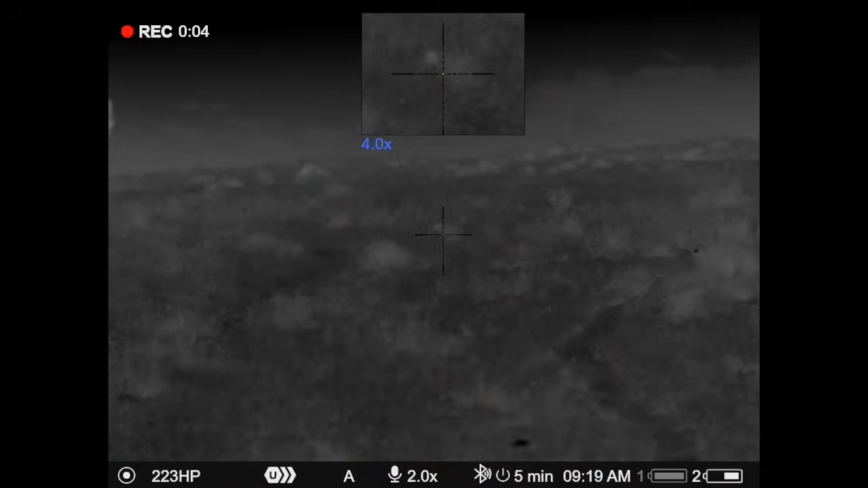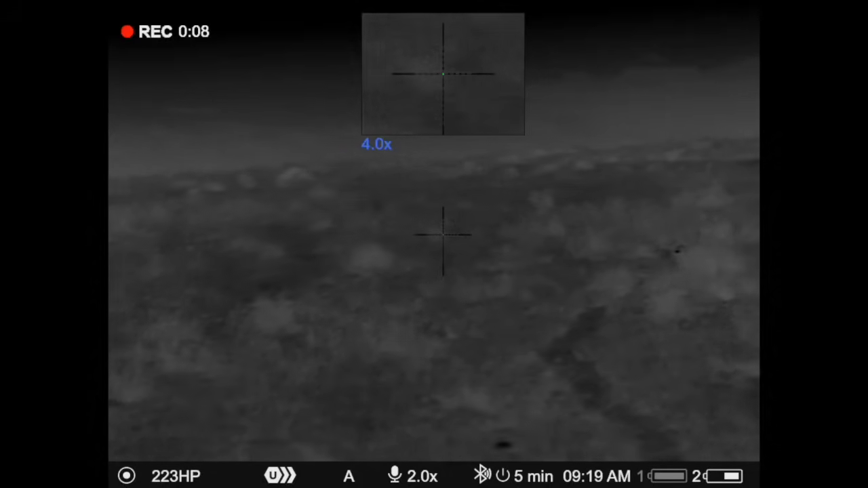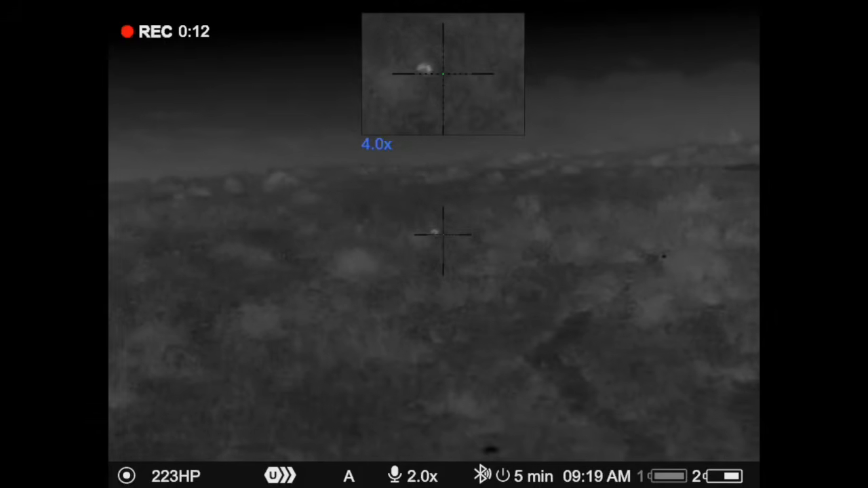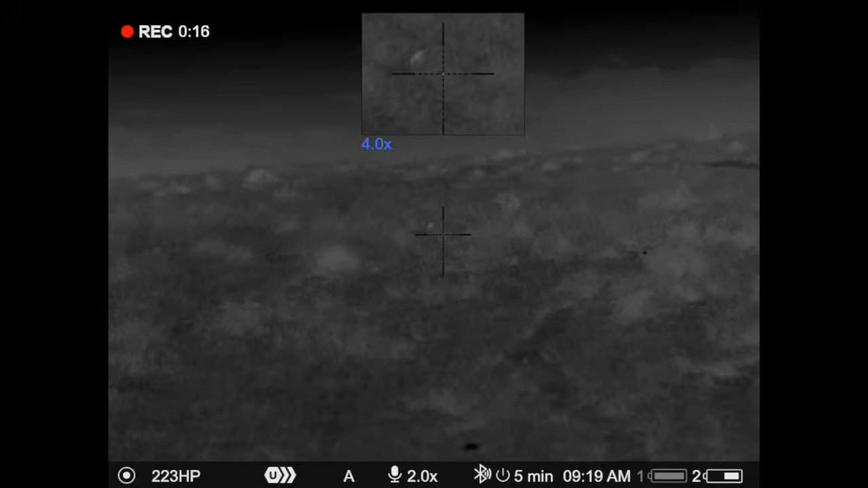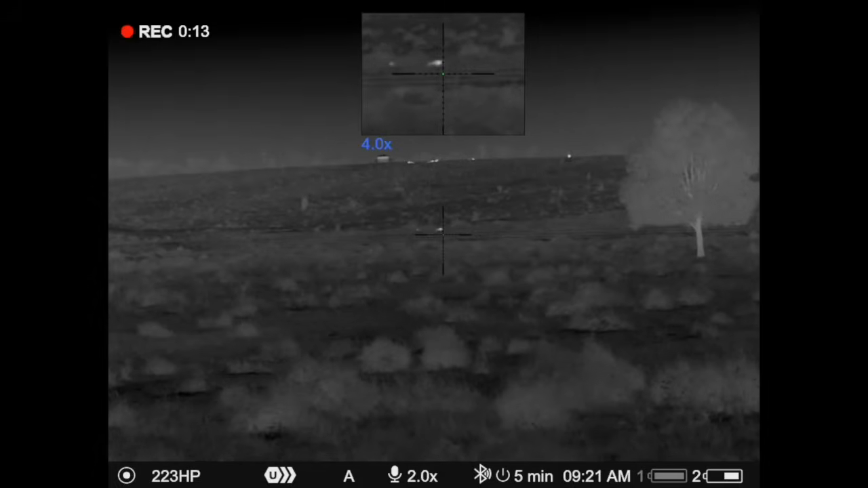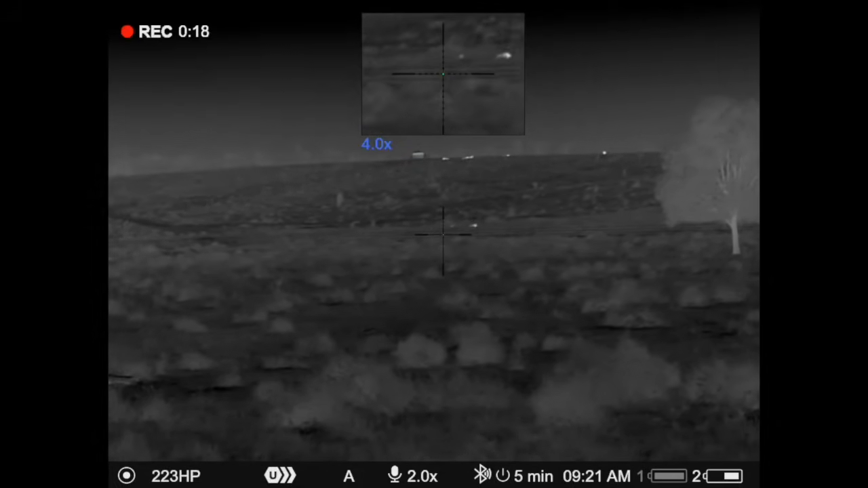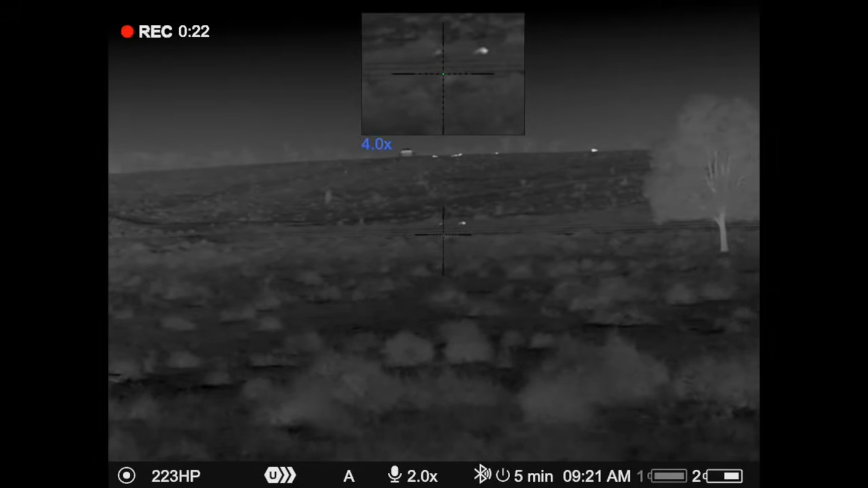I'm just sitting here on this cattle trough waiting for dogs to come in, and this is all I've seen so far. Hello, an echidna just wandering around. Not exactly sure what that is. Pretty sure they're not cattle.